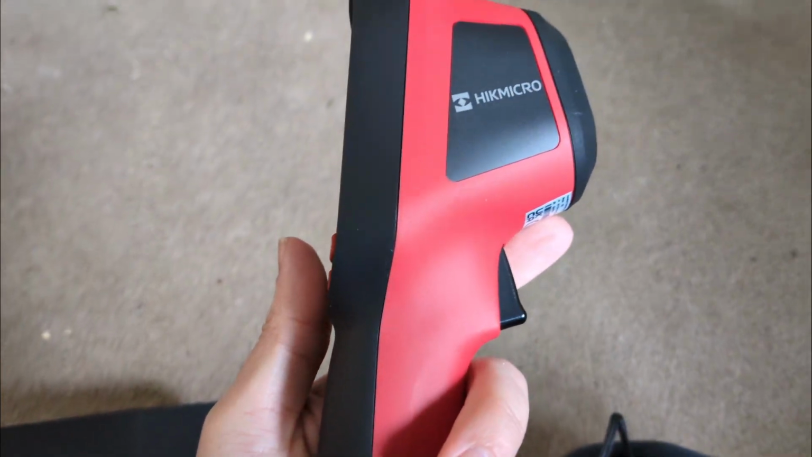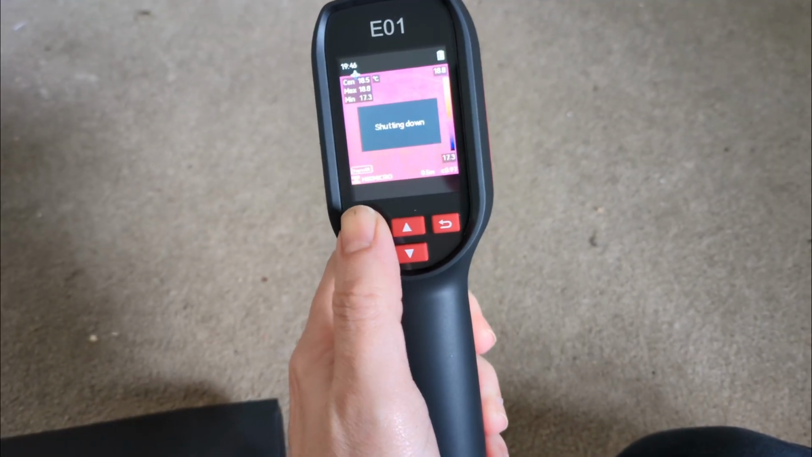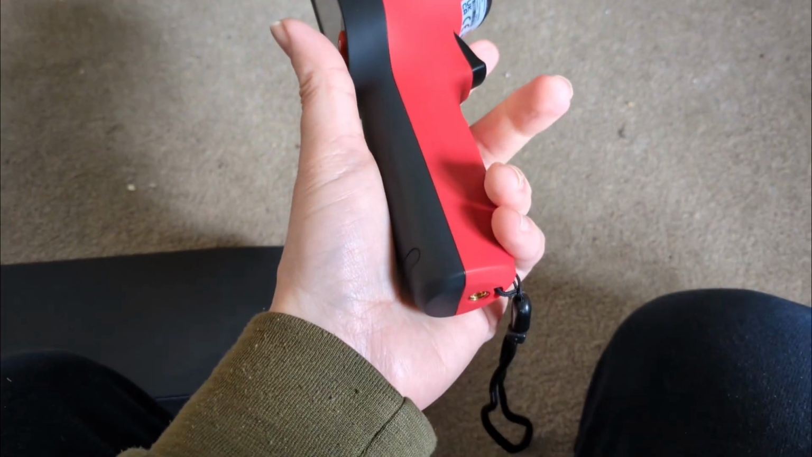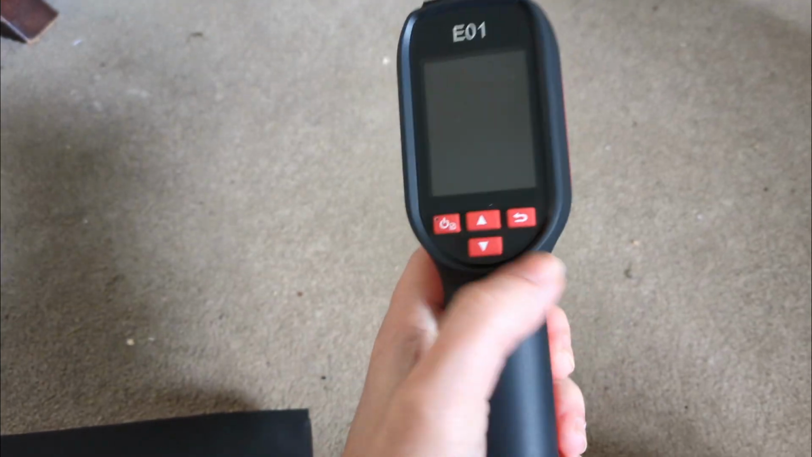So this is the Hikmicro thermal gun. It's very simple to set up, and straight off the bat, while I turn it off again for you, it feels far better than the Top Don. I've tested one of them before. This just feels a bit more professional. I don't know why, but I'll come to that in a minute.